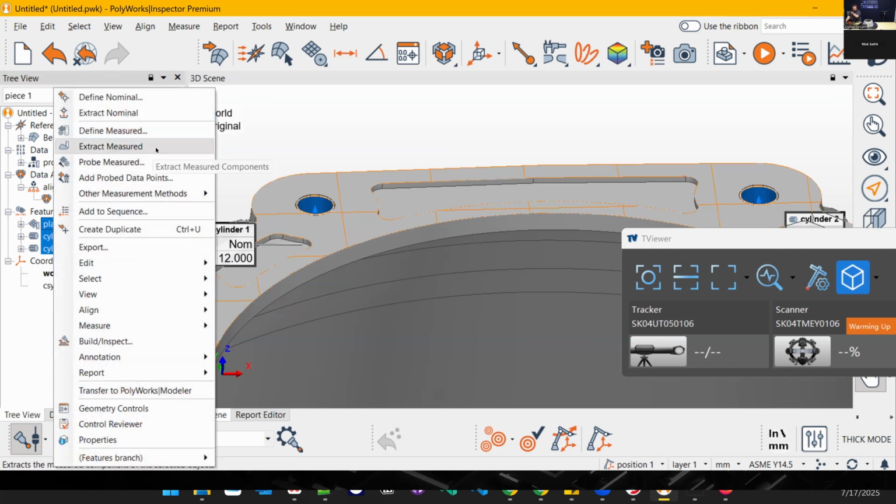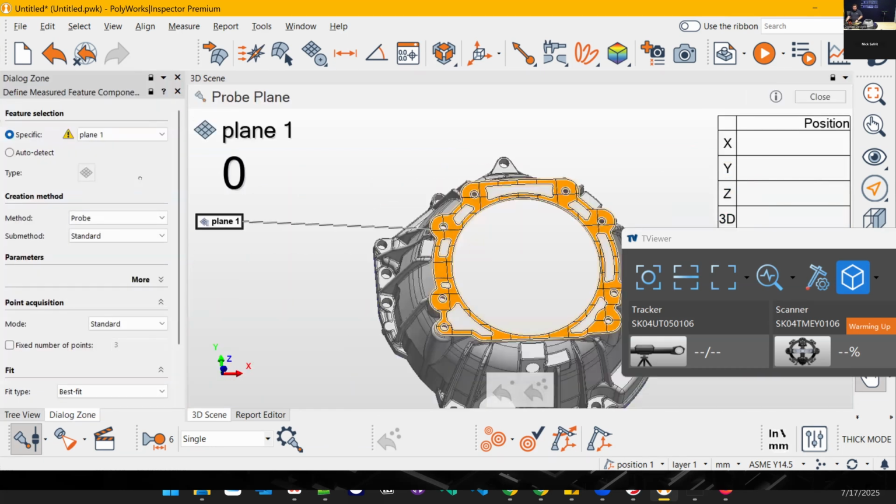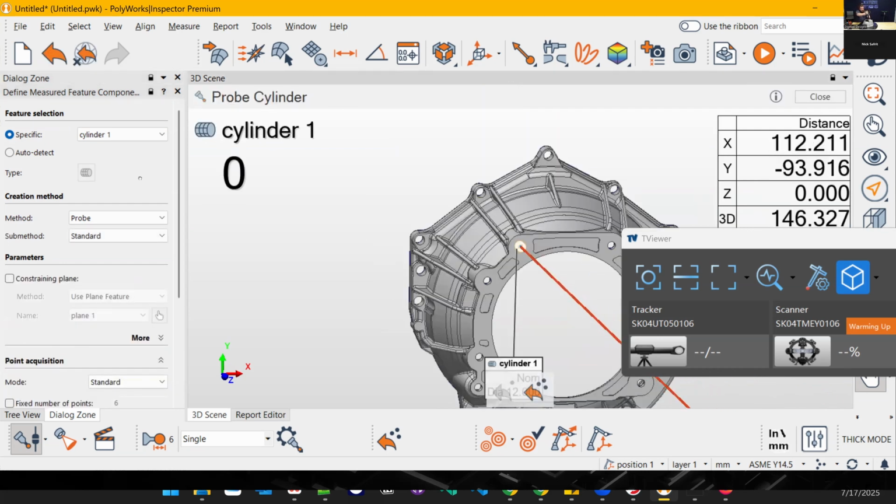I tell it where they're supposed to be first, and now I can go probe them. So I know this is this plane. Then I told it to do all three of those in turn, so it should give me one of those cylinders. It's telling me which one. Now I can say, go probe that cylinder.